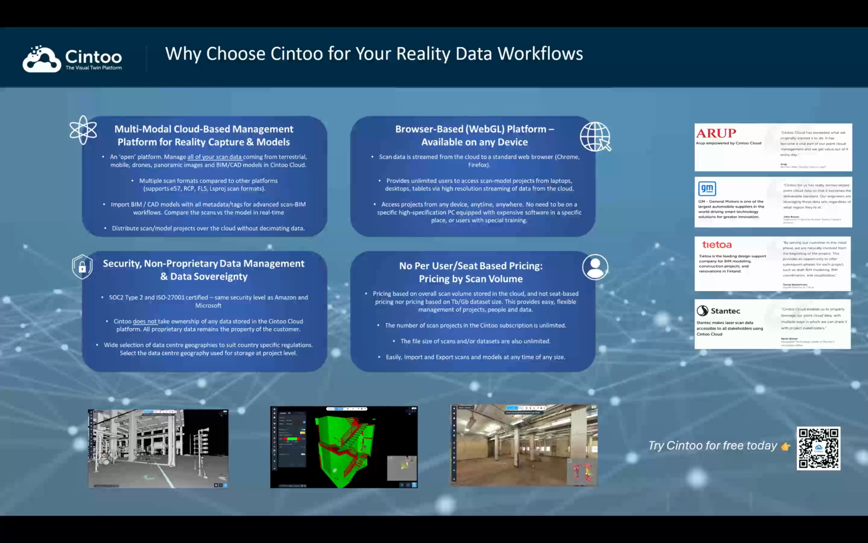And there's no seat-based pricing, and pricing is by scan volume. But what do we mean by that? Syntu is priced by scan position. So you start with 1,000 scans, and then you can keep adding one scan per Syntu scan position. If you come from the terrestrial world, you will understand scan positions, right? And SLAM data or drone data will be the same, except that with drone or SLAM data, we restructure the data, create virtual viewpoints along the trajectory, and those count towards your subscription.